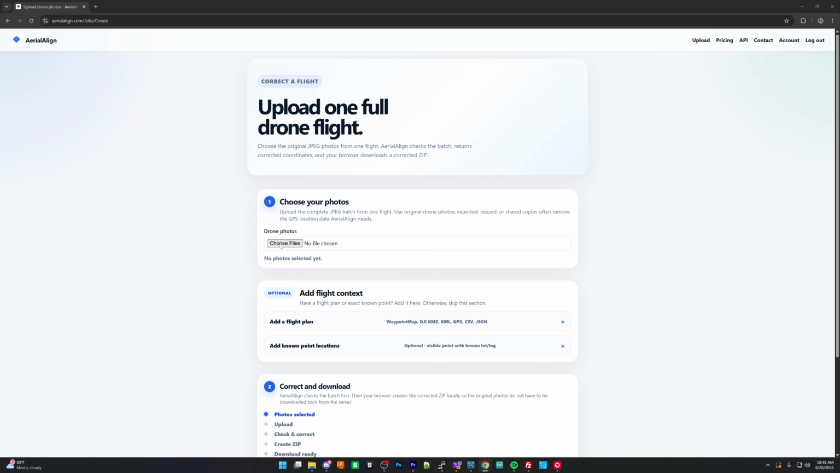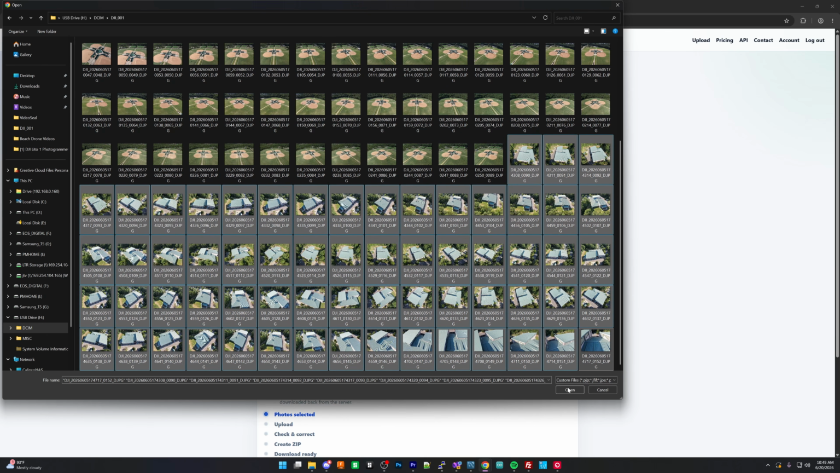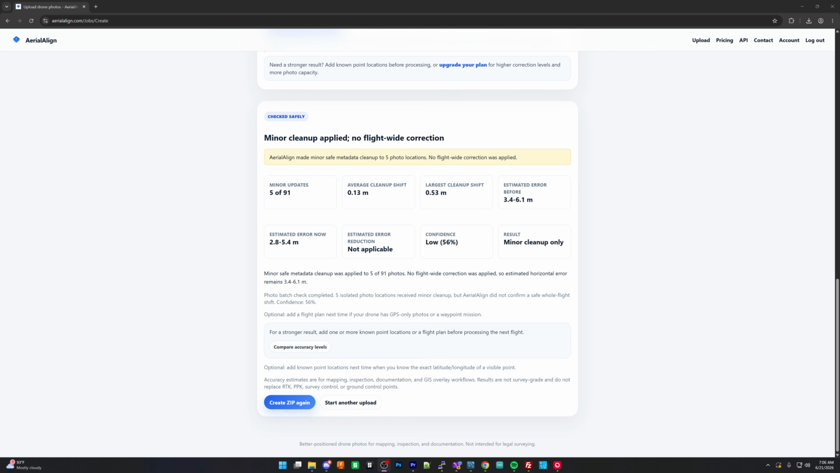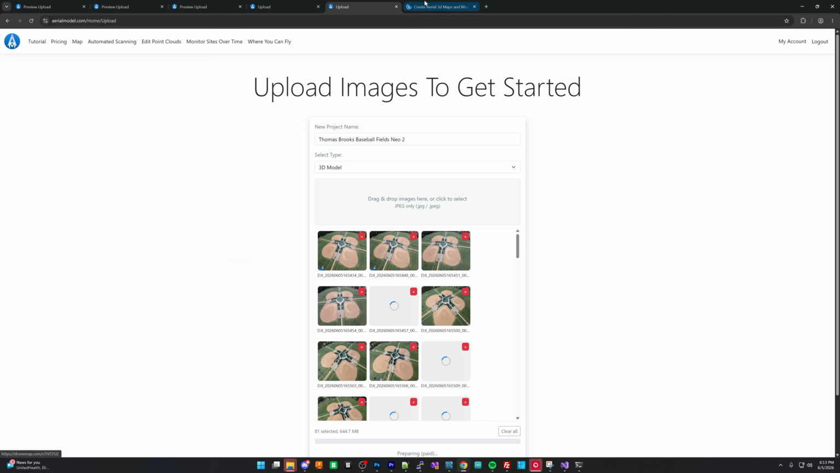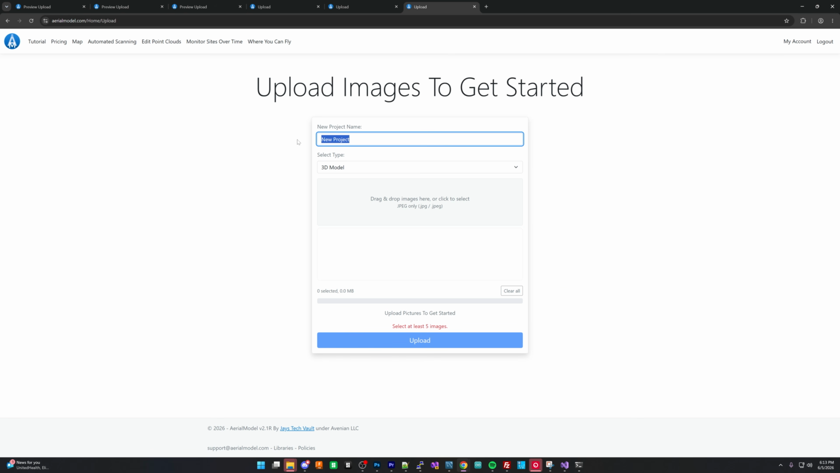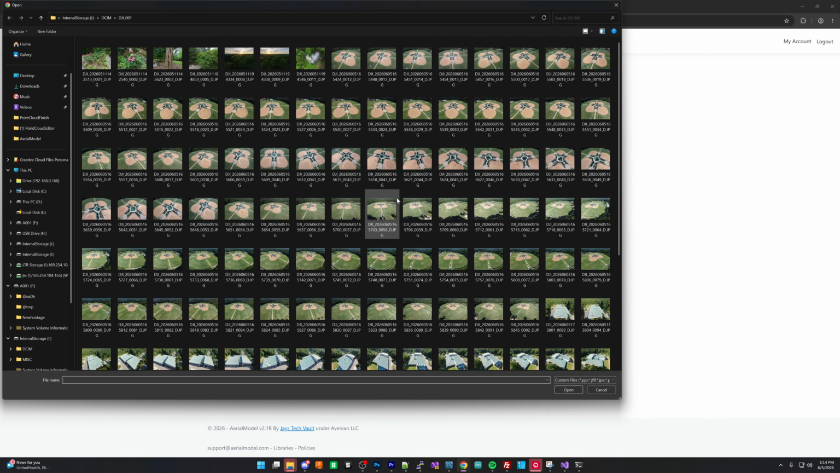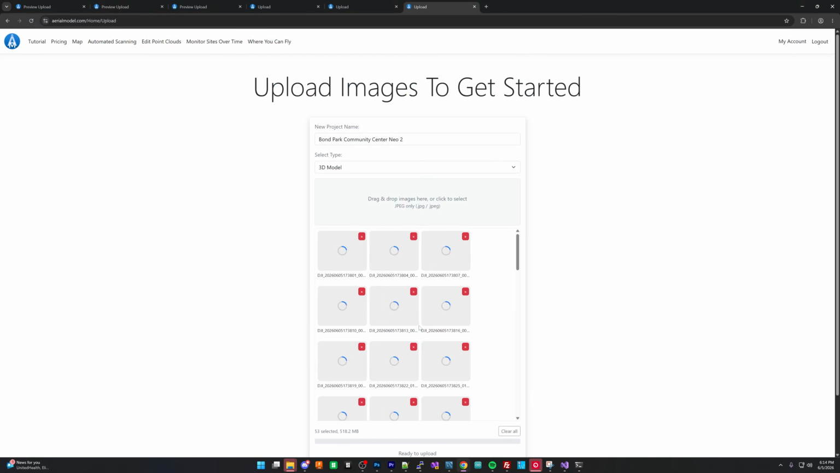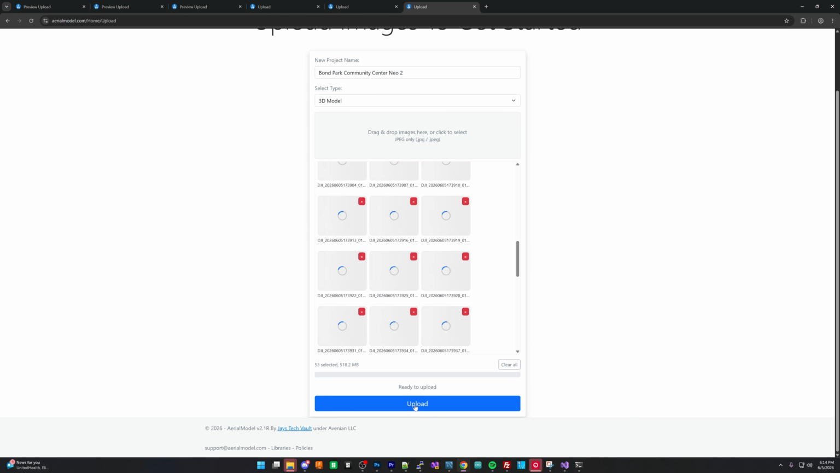So I'm going to go through and select all the images from a single flight, and then I am going to upload them. And once it's done, you'll get a downloaded zip and a report of how much error it was able to reduce it by. Next, we take all those images and we throw them into Aerial Model. Aerial Model will then take these images and reconstruct them into what's called a point cloud or a model. And then from that, we can use that in the next steps of this project and also to compare those.